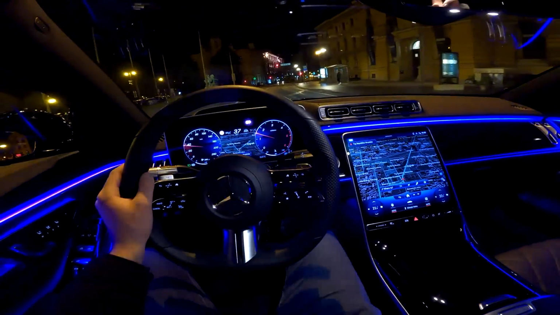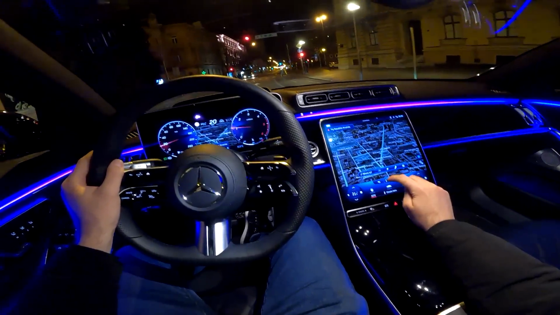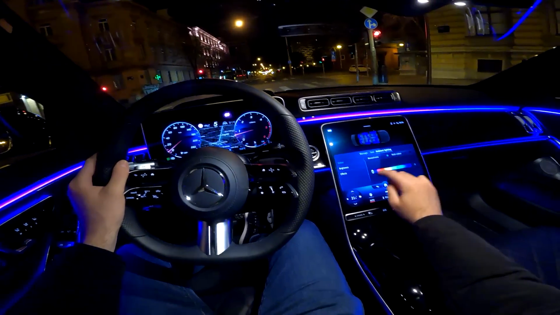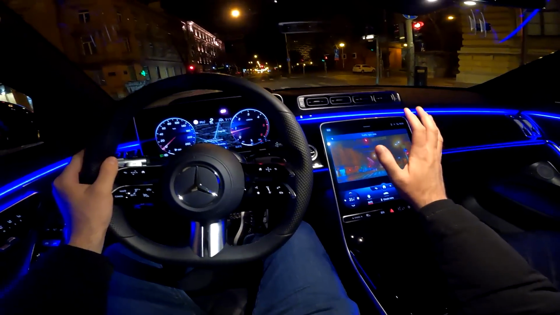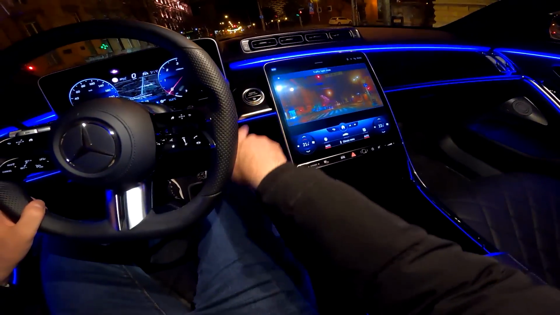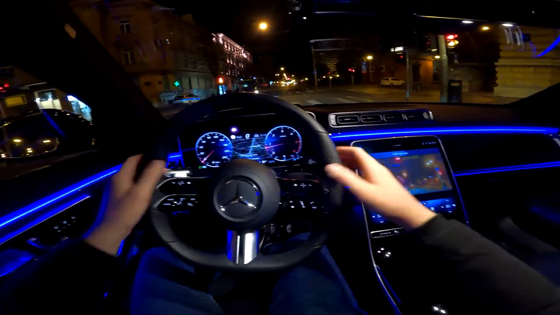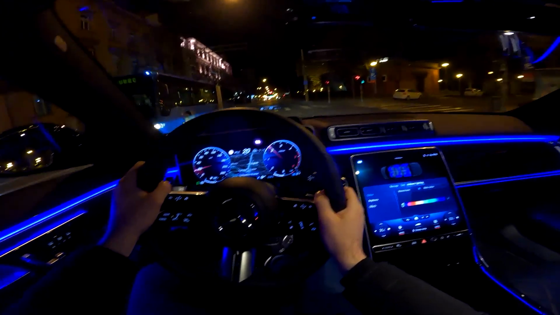And let's actually turn on this and go back to these ambient lights, and you can adjust the color by yourself. But now when you approach the traffic light, the car gives you this camera view, and I will turn off the start-stop system. So the car turns on this traffic light view in order to see the traffic light easier. So for example, I don't see this one here, but on this screen I can clearly see it.